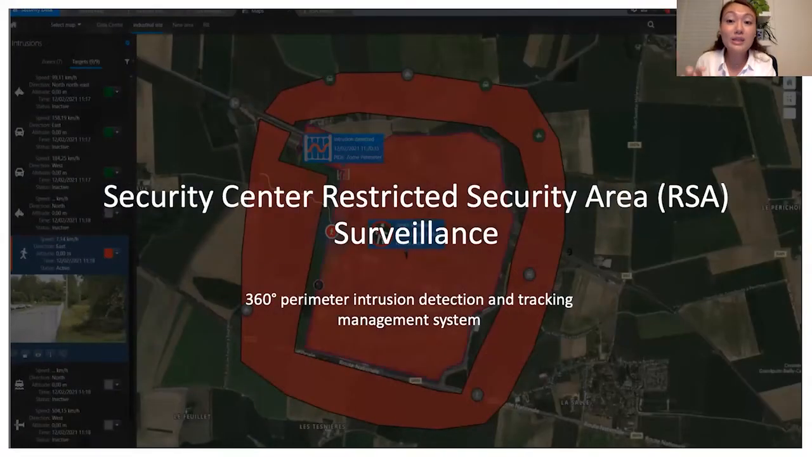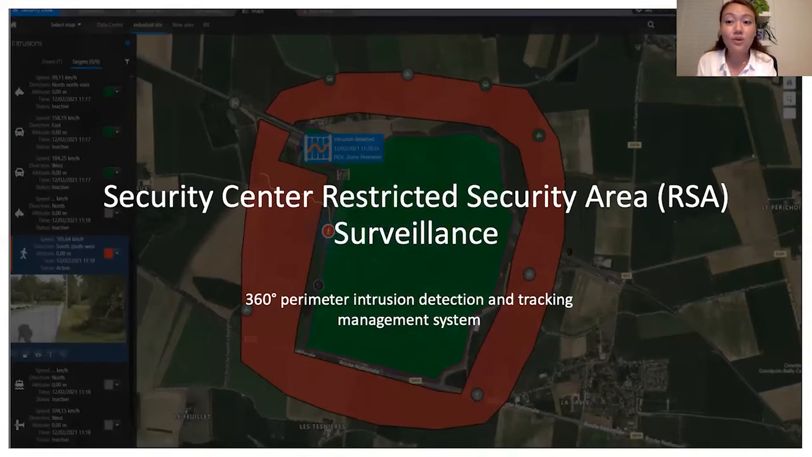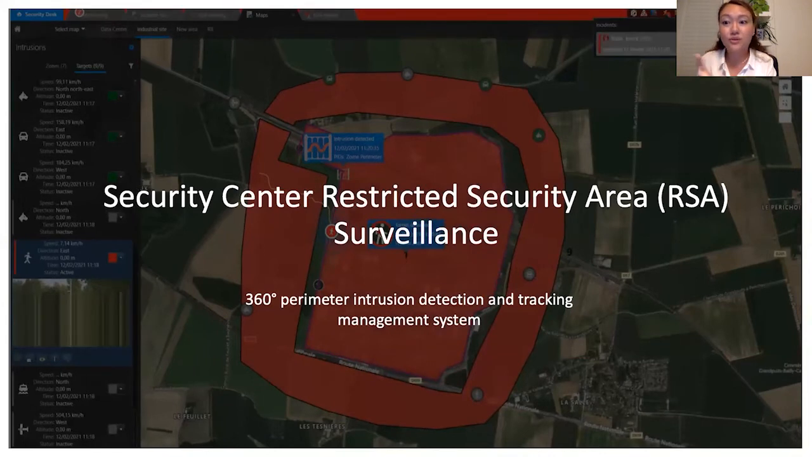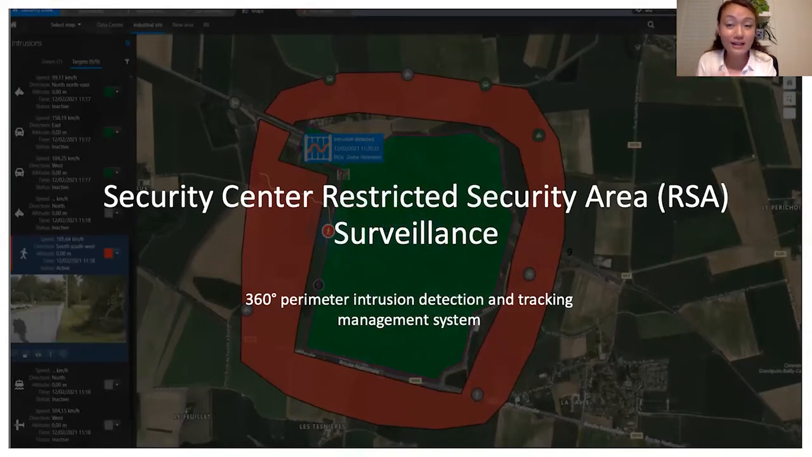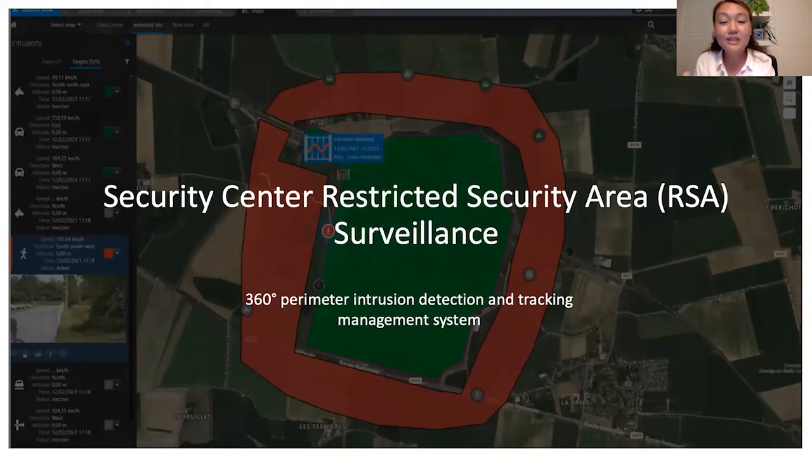So for today specifically, as we talk about the topic of perimeter security, I wanted to talk more about one of our specialized modules of Genetec called Security Center RSA, also known as Restricted Security Area Surveillance. This module specializes in intrusion surveillance as well as monitoring. So what does RSA actually do?